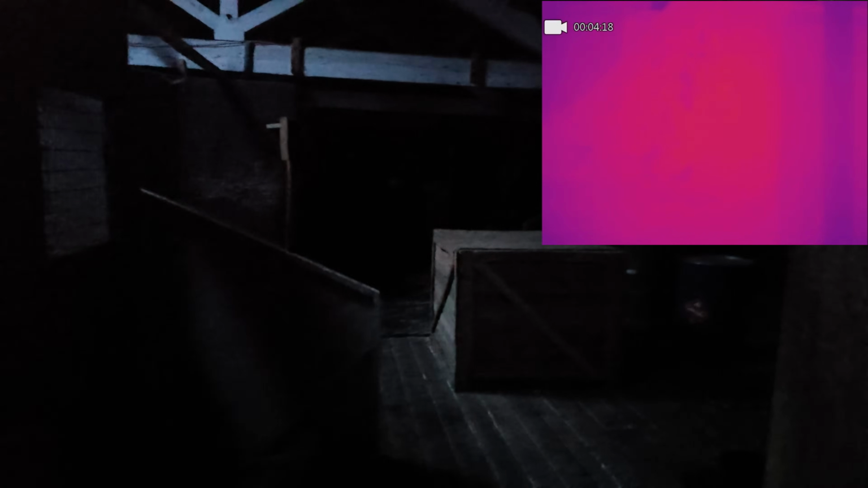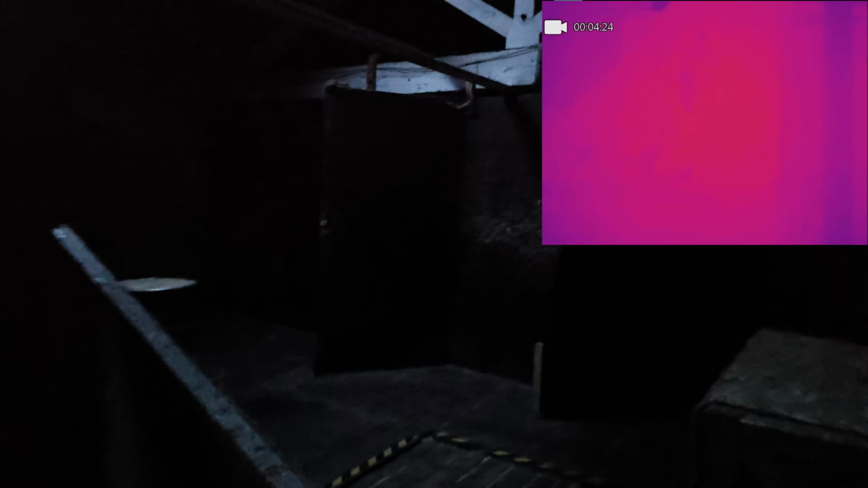This optic probably isn't optimized for CQB because it's zoomed in, but if GOYOJO can do one that's a true one-time magnification, almost like a red dot, maybe with a slight bit of zoom, I think they'll do very well.